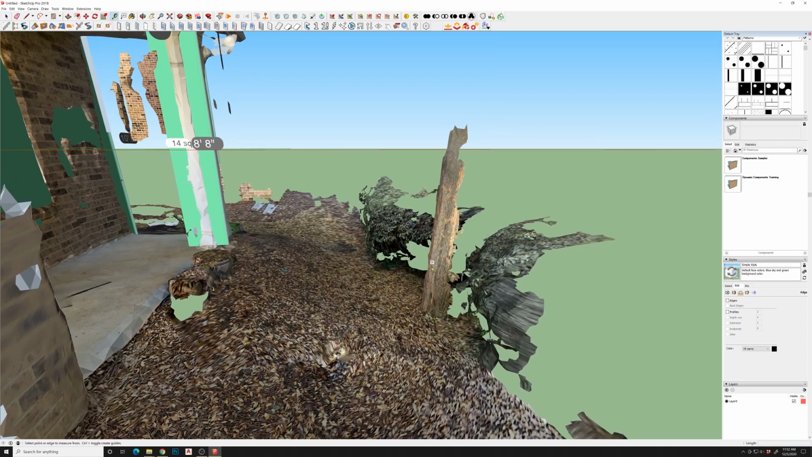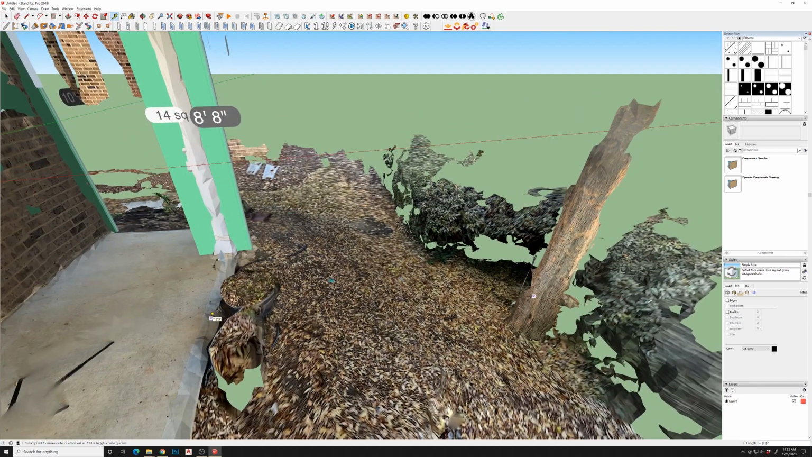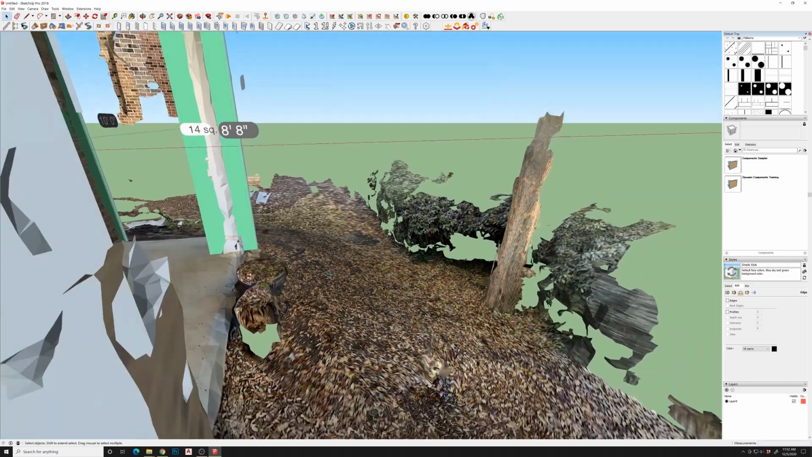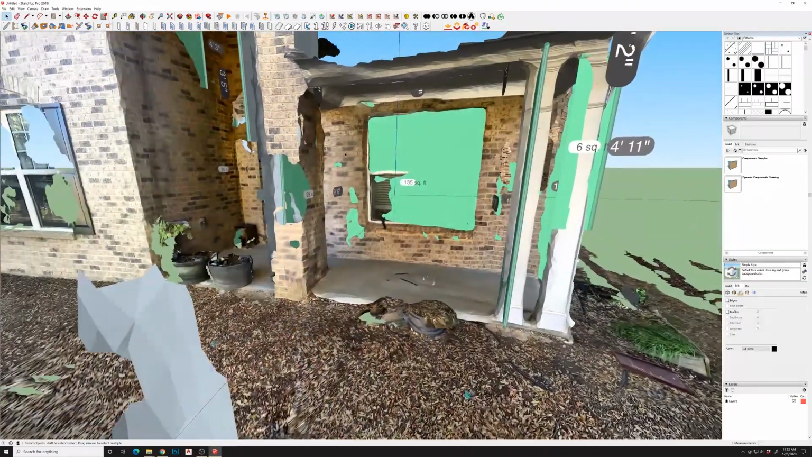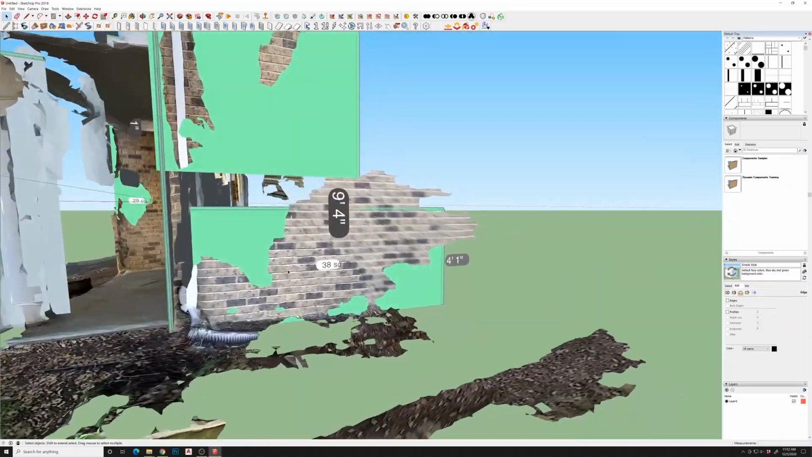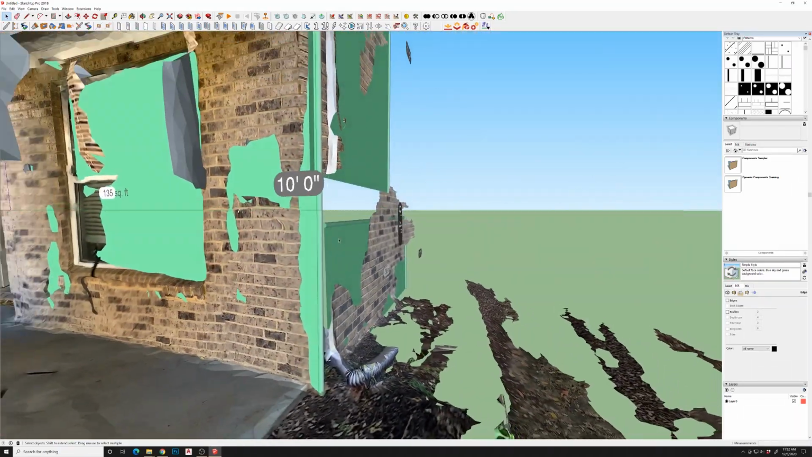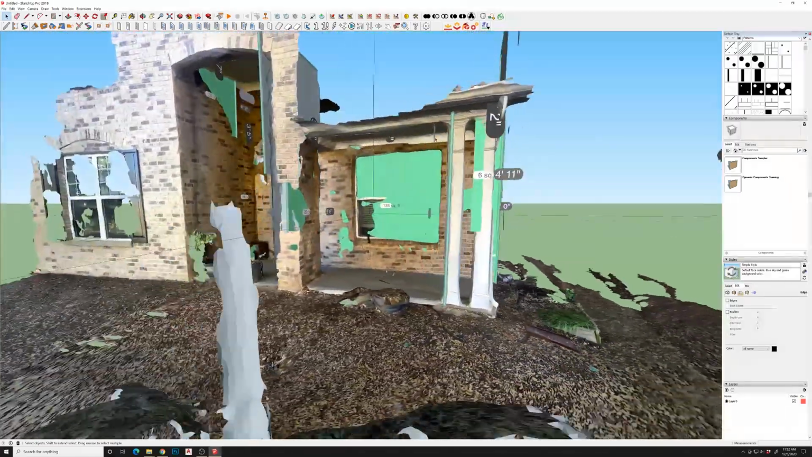So let's see if I can successfully do this. We'll go here, and we'll go to the sidewalk right here. 8'9" is what I'm measuring, that distance. You can see it located your window and your walls here. It's kind of pieced them together, giving you some dimensions and things.